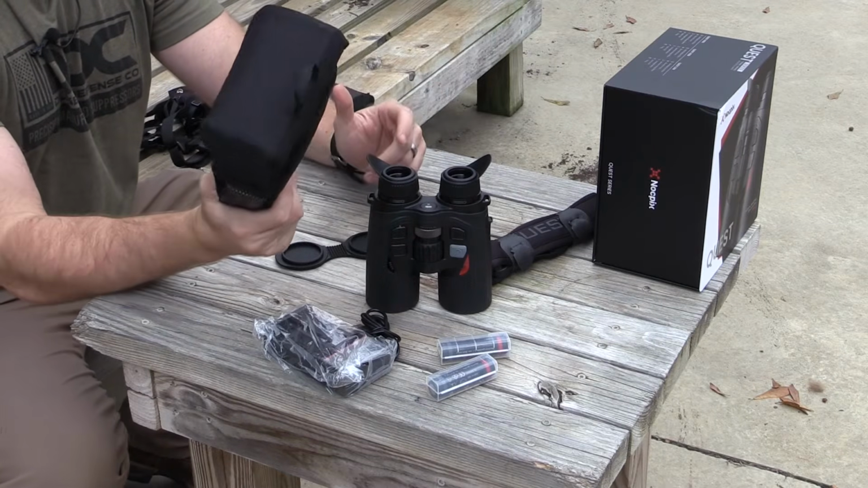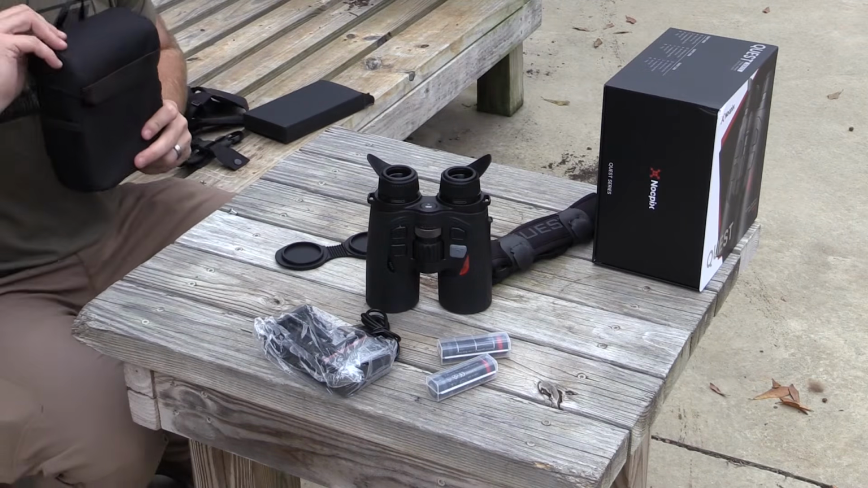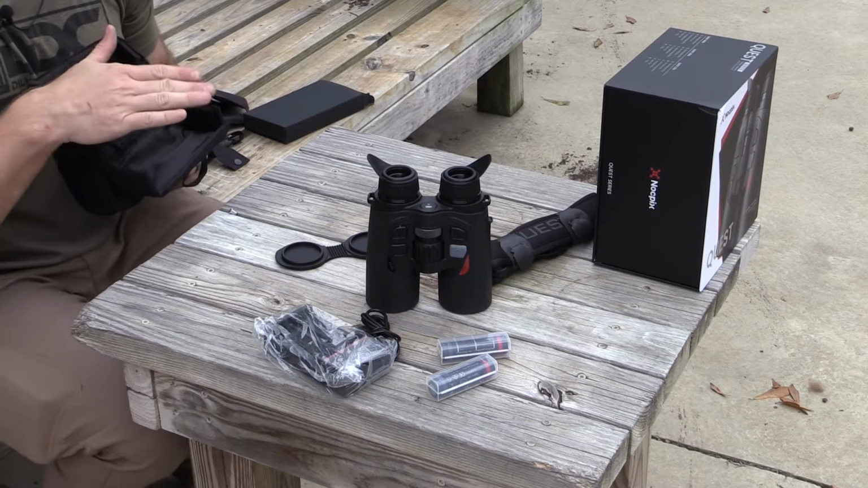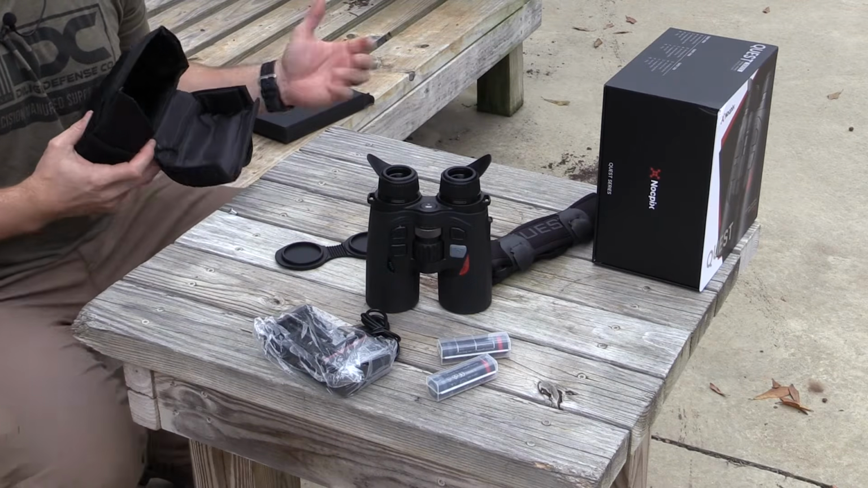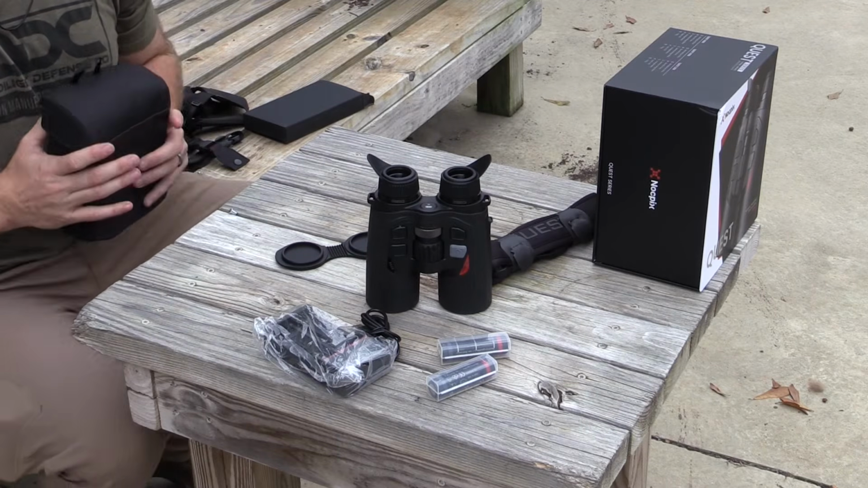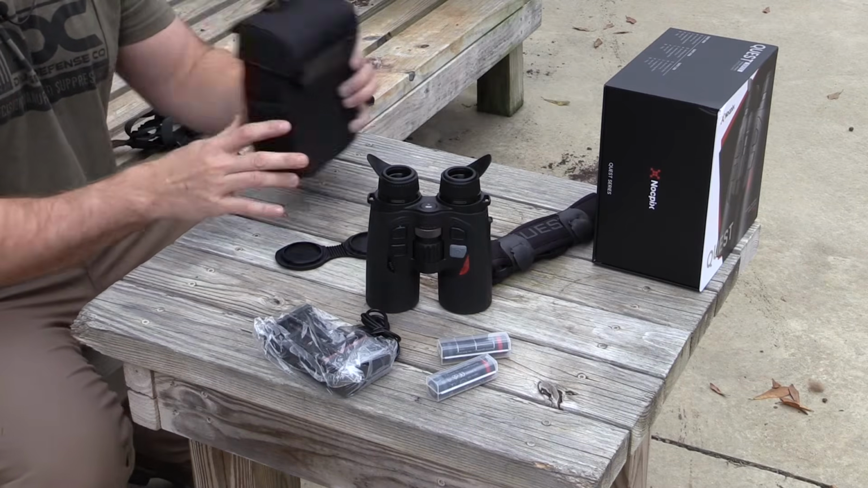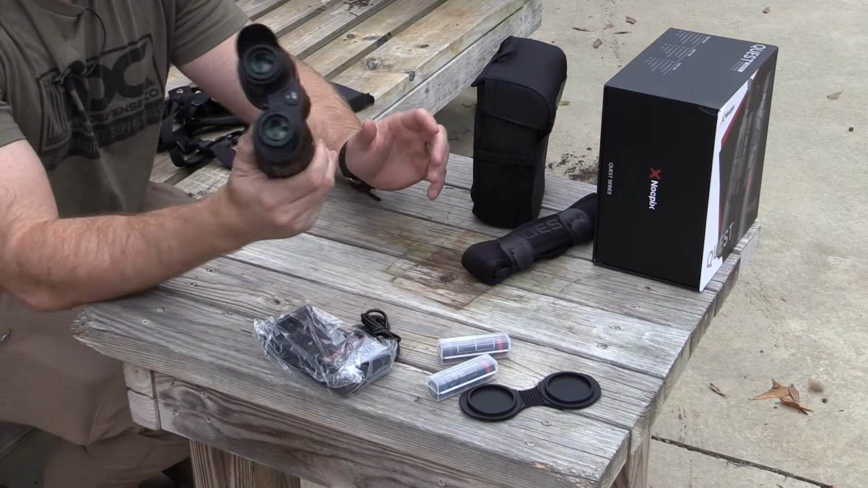The chest rig is actually really nice. It's magnetic, and it actually flips forward when it's on your chest, and you've got a little zipper right here that's really nice for keeping batteries or other accessories. So if you're somebody that's not running a chest rig, it's really nice. I think you guys will enjoy this because this will help keep everything nice and neat and keep things from flopping around when you're trying to get in and out of the woods. So we're going to set this to the side, and we're going to talk now about the actual optic itself.